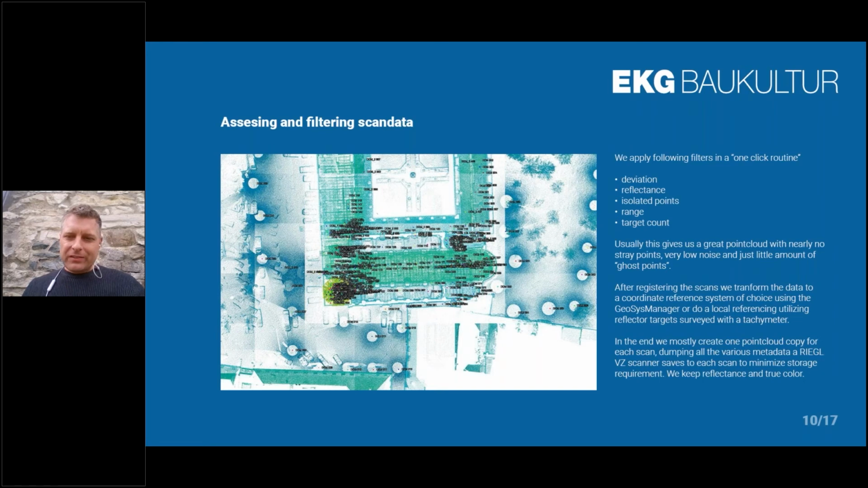If you're interested in this metadata the scanners save, you should really refer to Riegl, because that's something very unique and really interesting for these scanners. For filtering or data cleaning processes, you can do a lot more with it, because most scanners give you XYZ coordinates, an RGB value, and the reflectance, but nothing more.